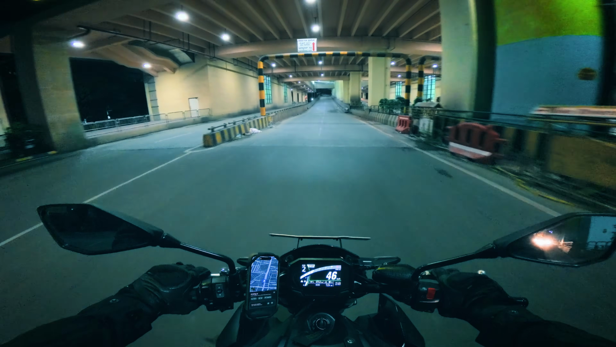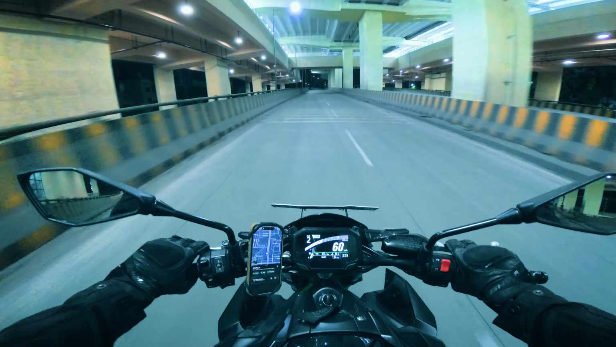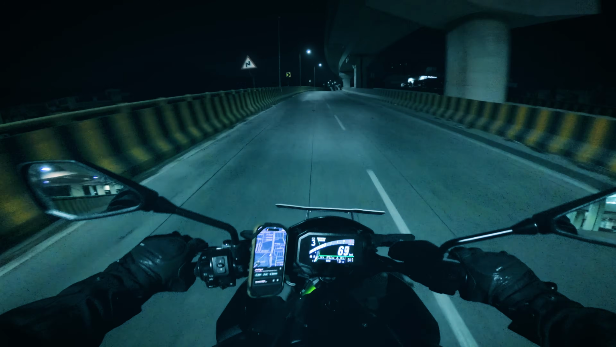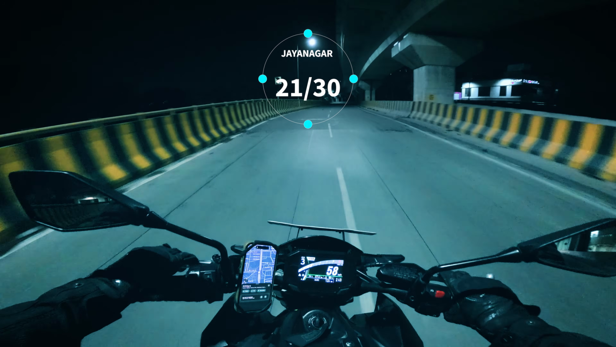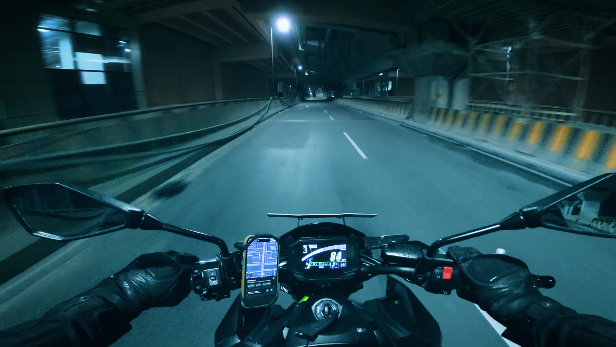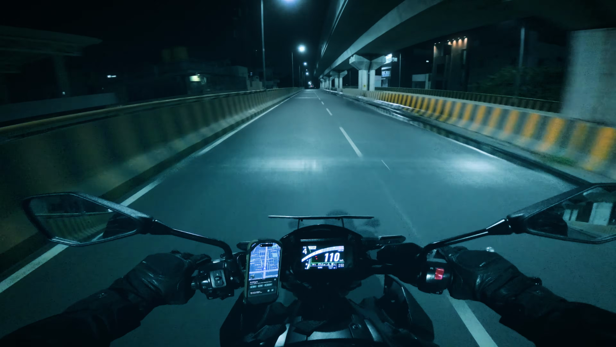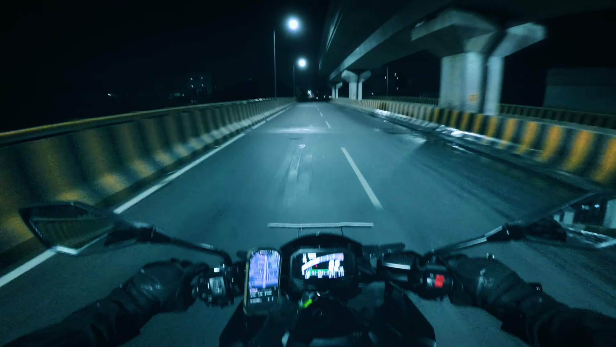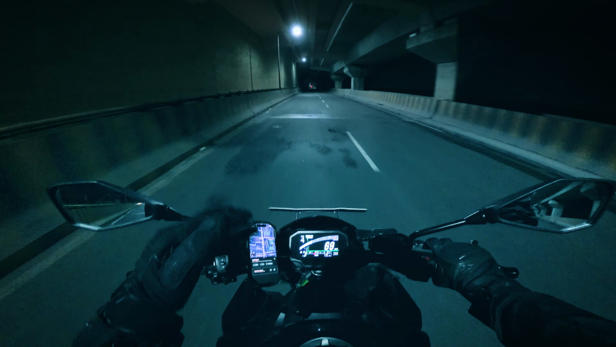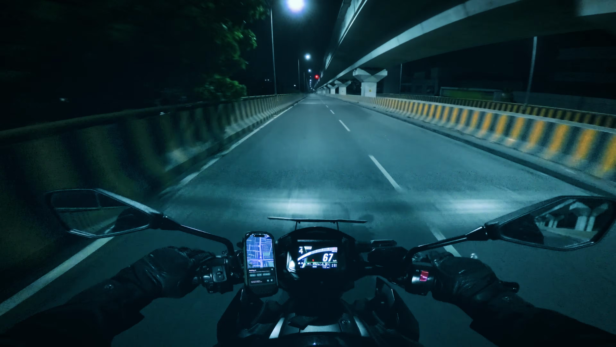So this goes directly to Electronic City. That sounds so good. This road towards Electronic City is actually good. I mean, it's not the most stable of things. Good one. I mean, this is a really good highway.